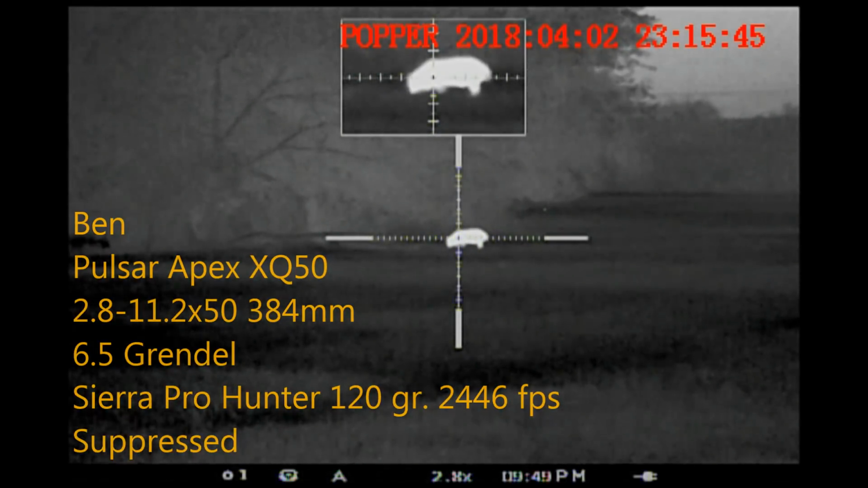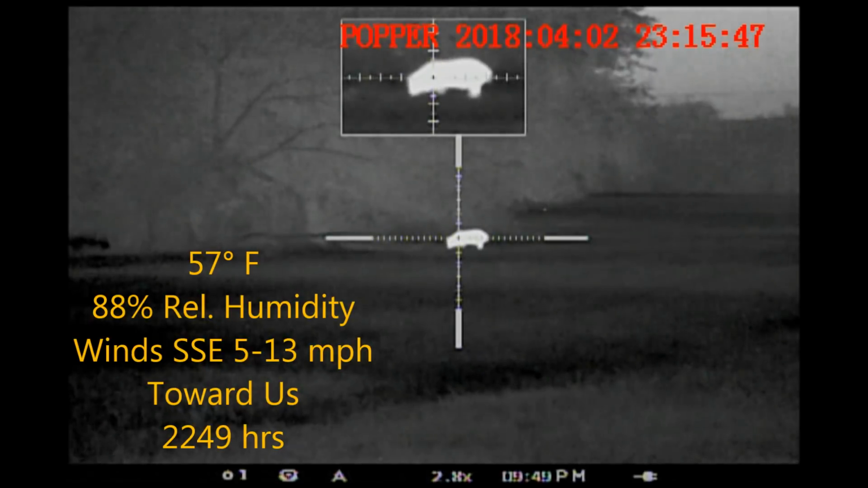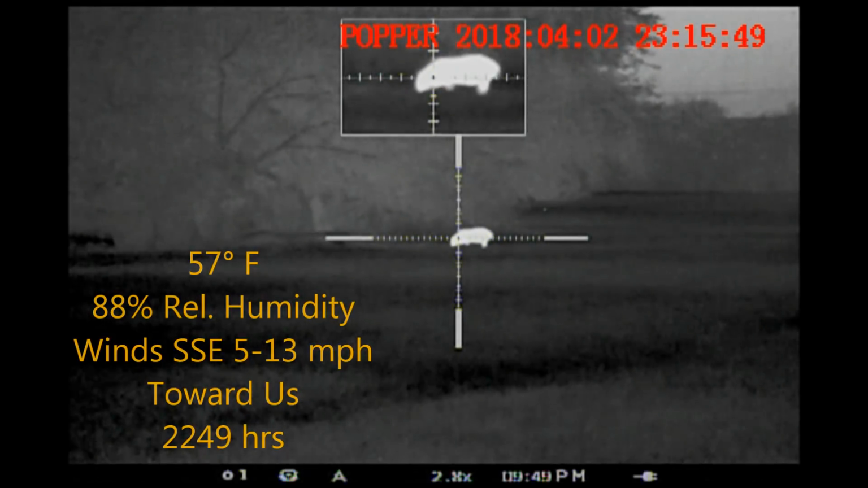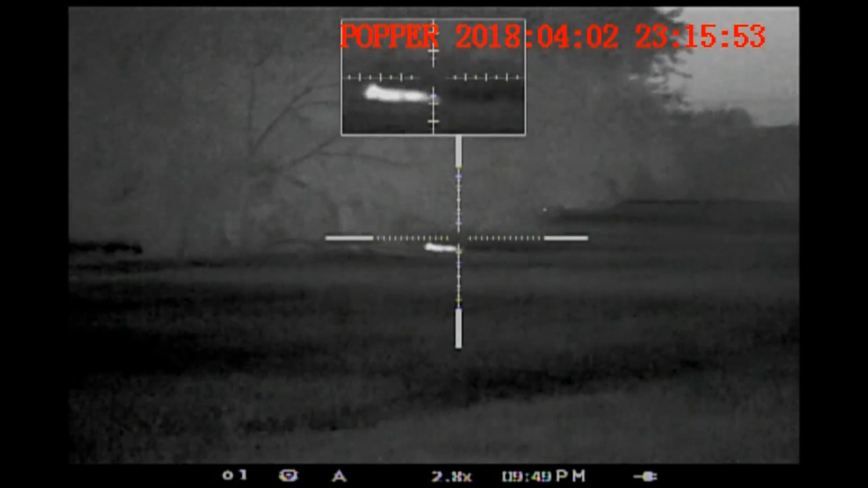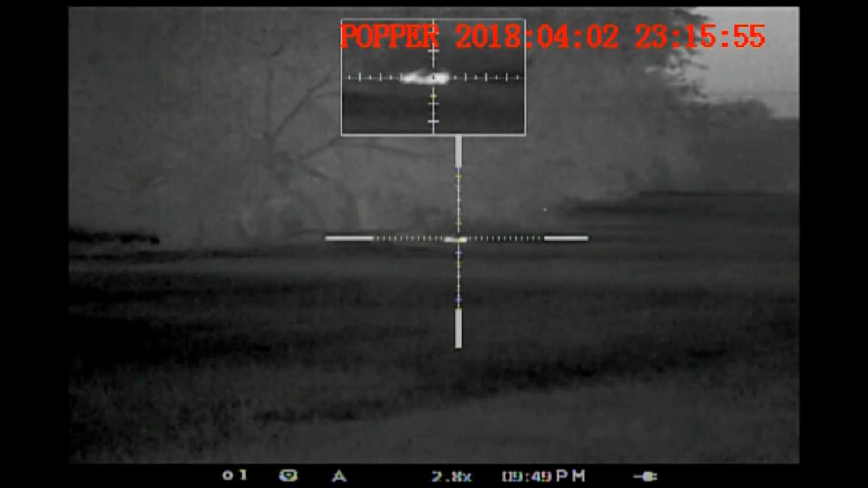Spied this hog just inside the tree line. Got lined up on it. Since Ben was the guest, he got the first opportunity here. Here he goes. One shot and the hog goes right down.